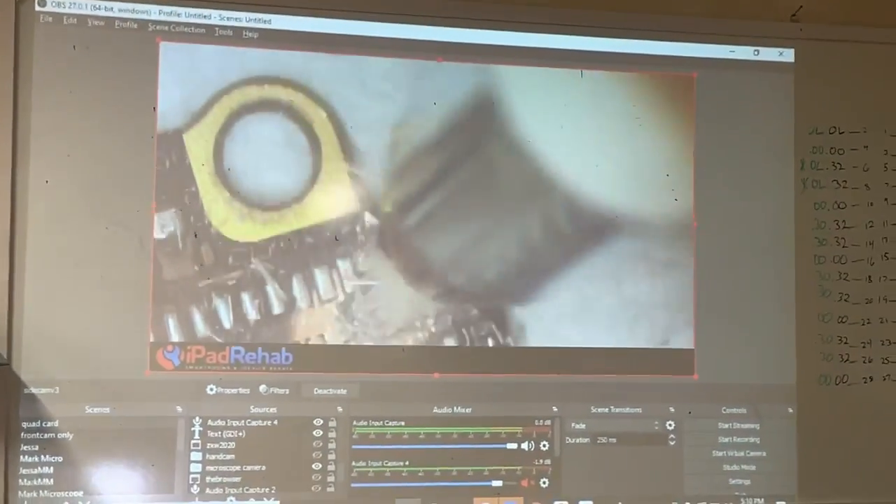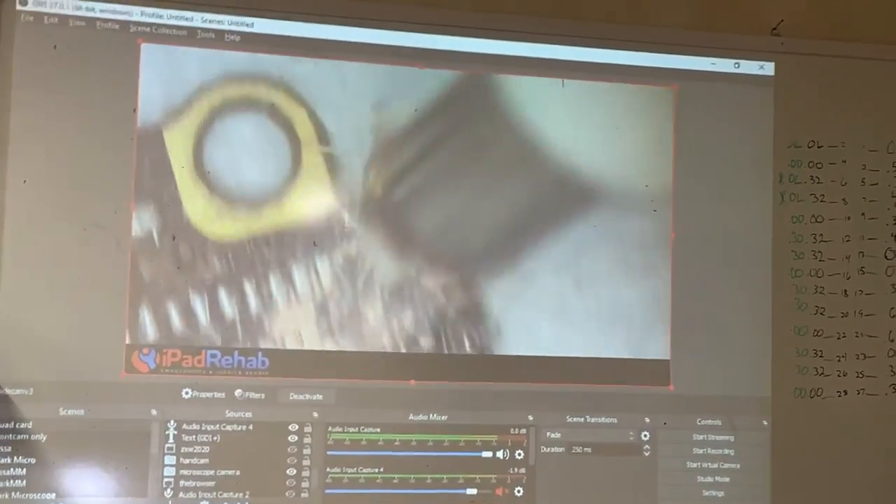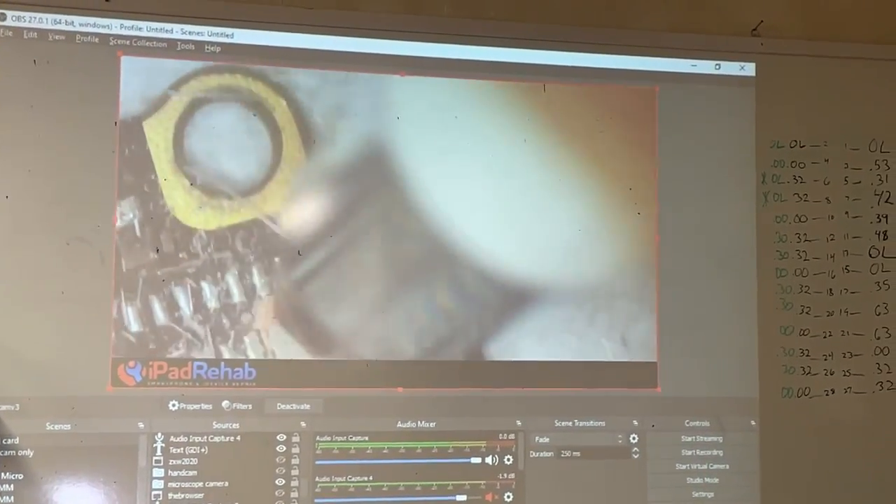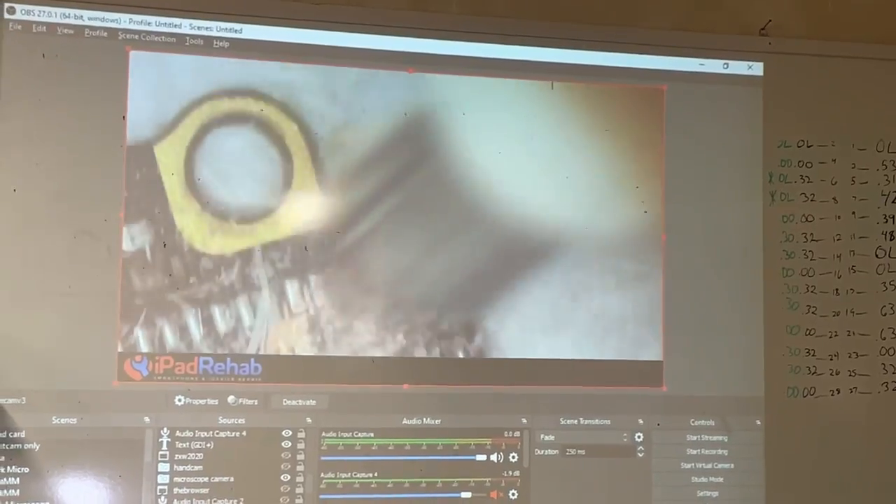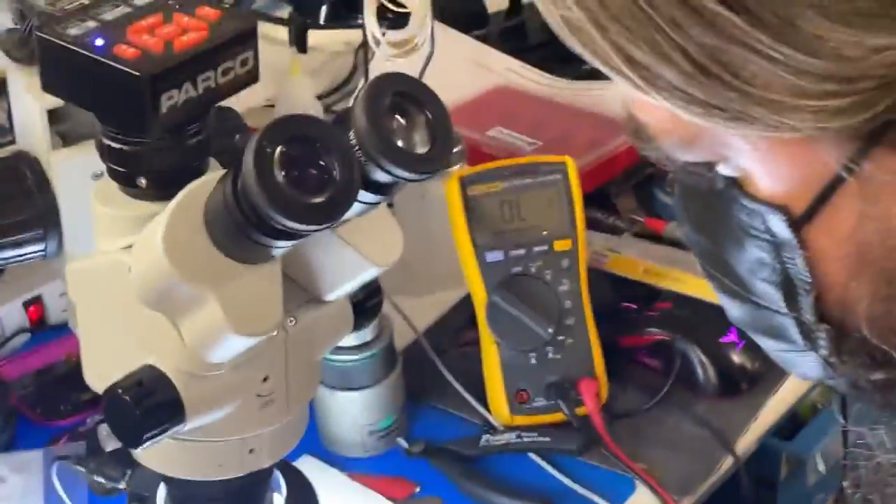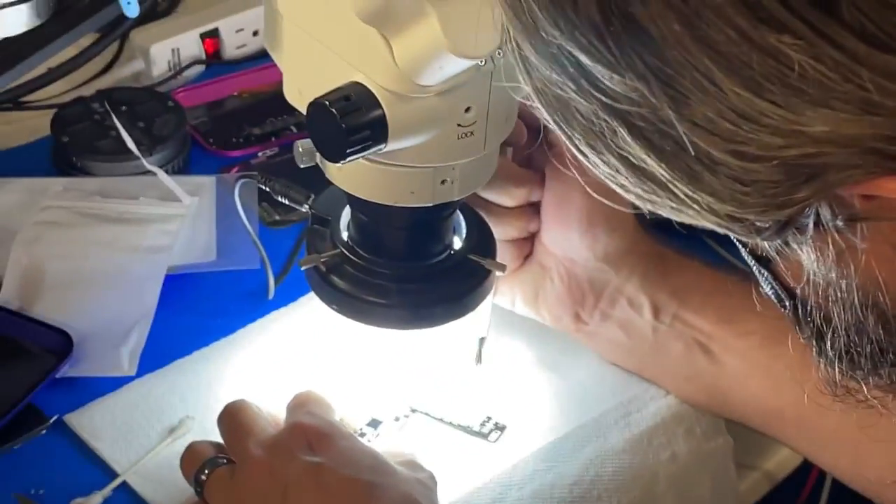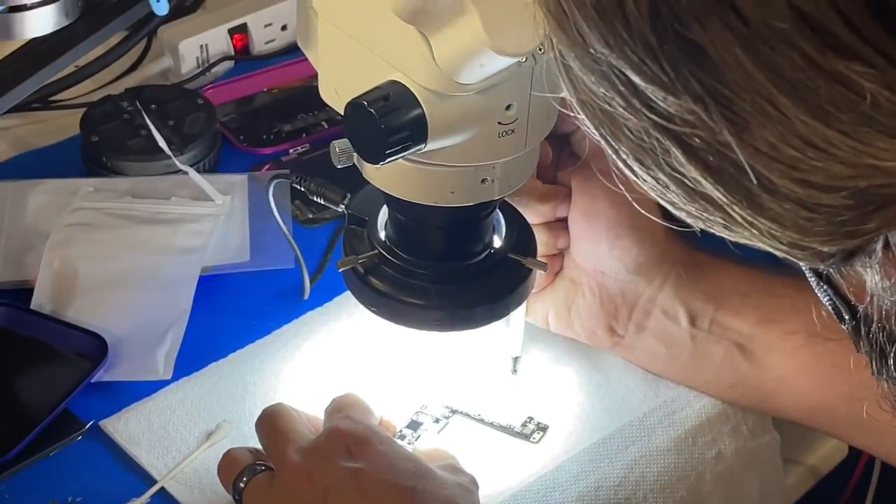All right, here goes the fiberglass pen, which I always feel a little sad about whenever we sell one on iPad Rehab Supply, because you just know somebody's going to be getting some splinters. You have to push the top in, not that much. Then it'll go back in if you push it down.